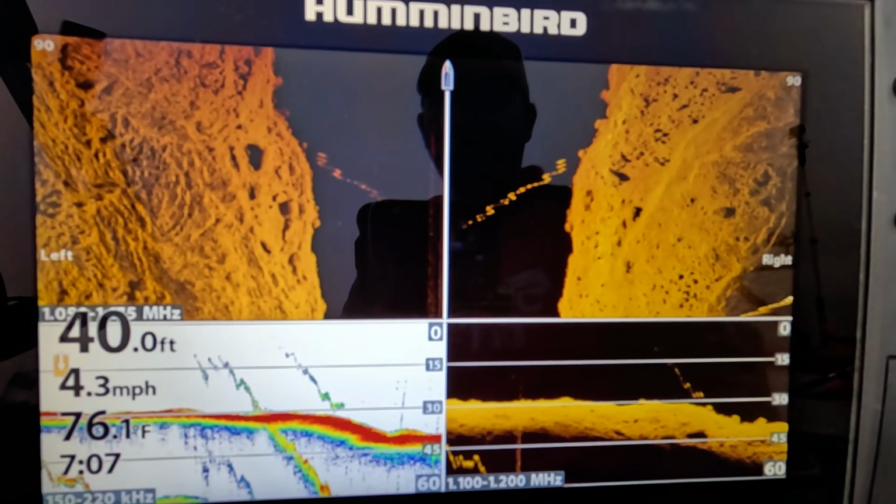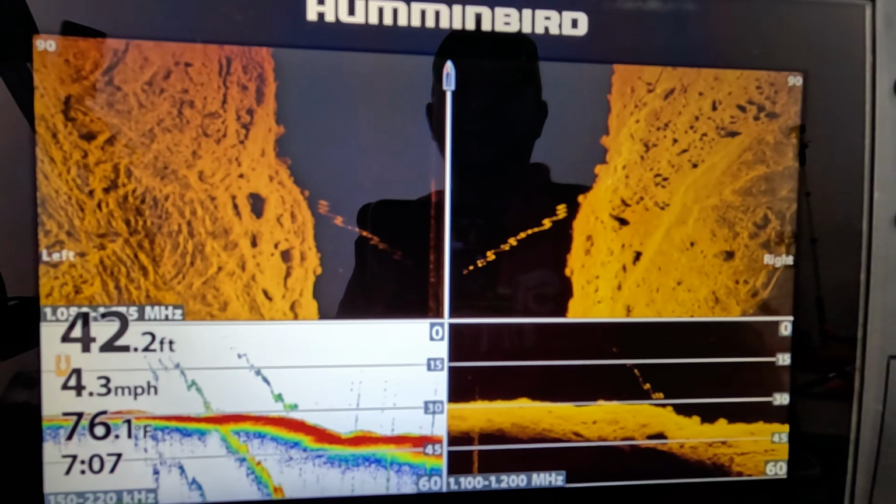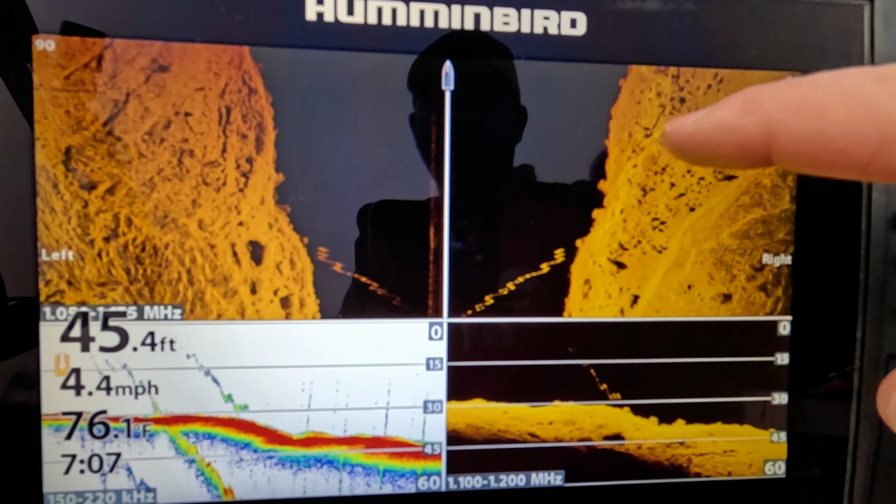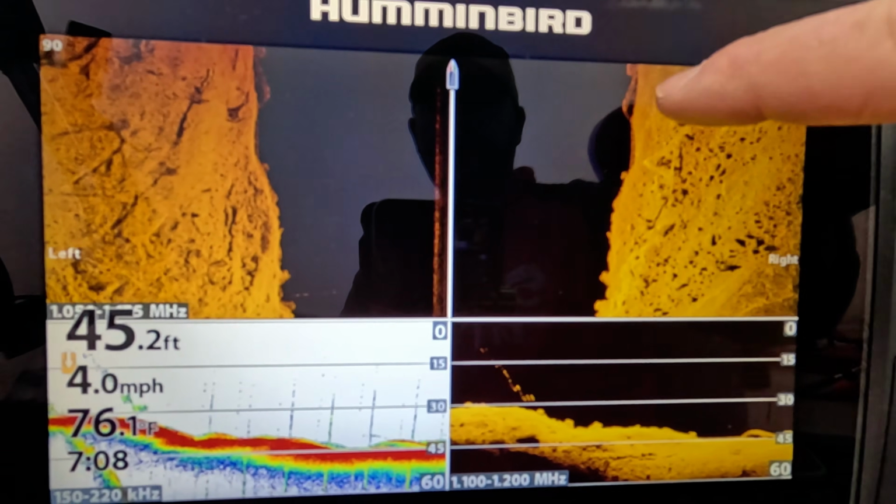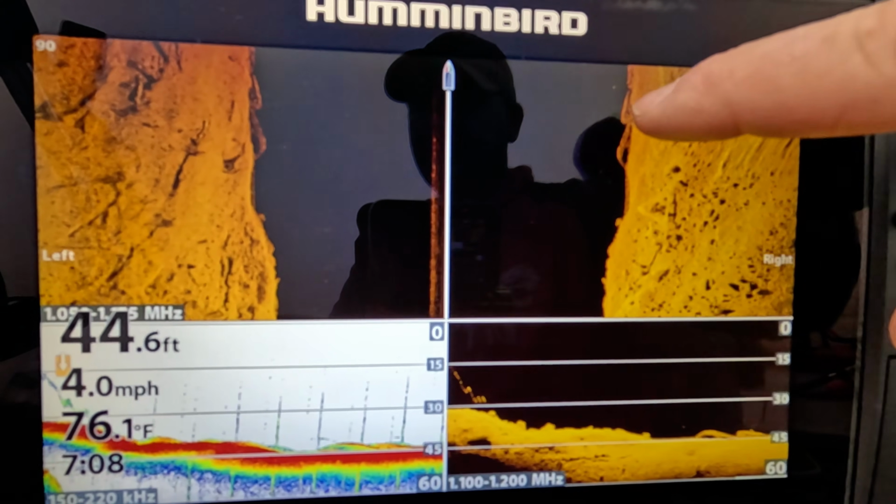All right, we're dropping off into some nice deeper water. We're into about 42 foot of water now. Still just a big rock ledge. Got a little tree right here. All right, at the bottom, that's a nice tree actually.